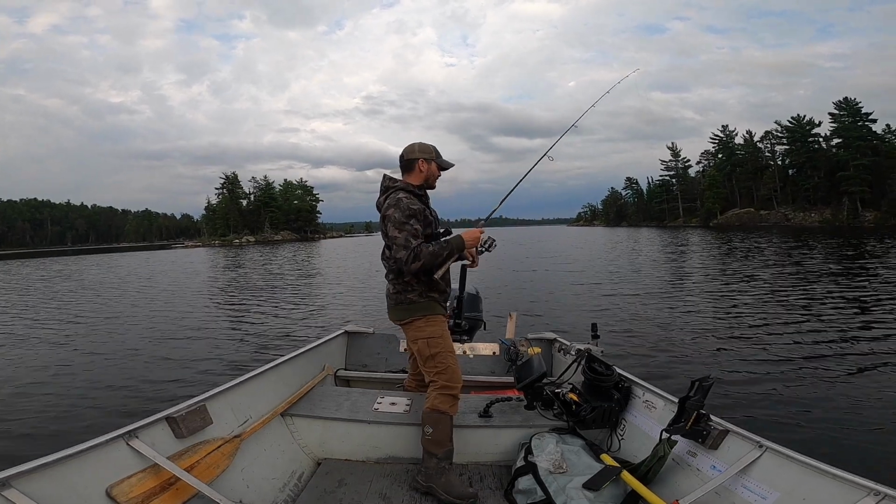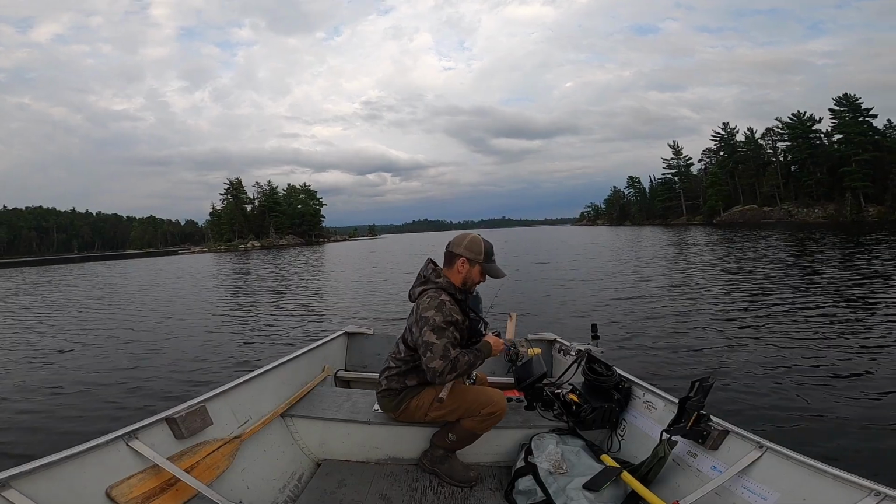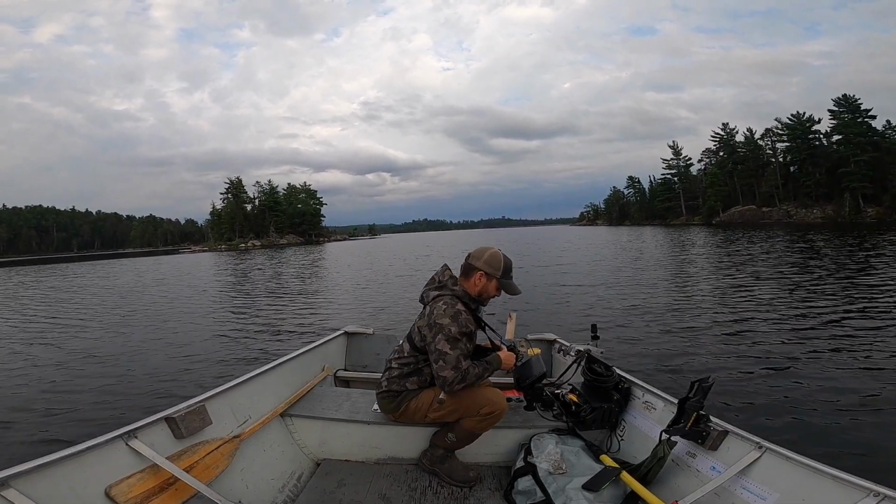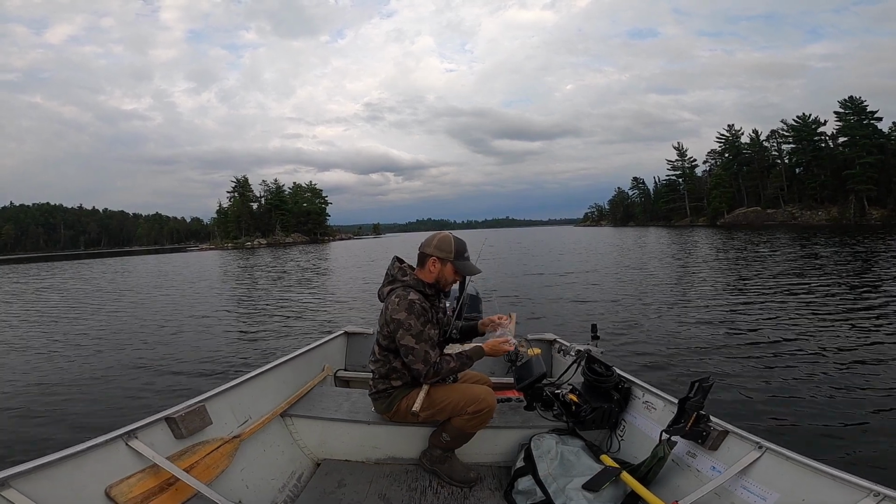I missed him. He smashed it too. Absolutely smashed it, and I missed him. That's a big fish. Looking on the Livescope there. That is a good fish. He's just hanging out there. If I can get rigged up quick, get back down, and sitting right on top of him.